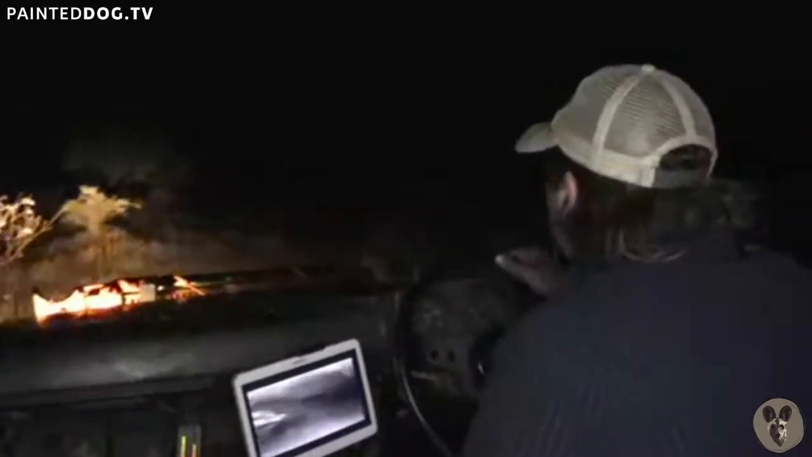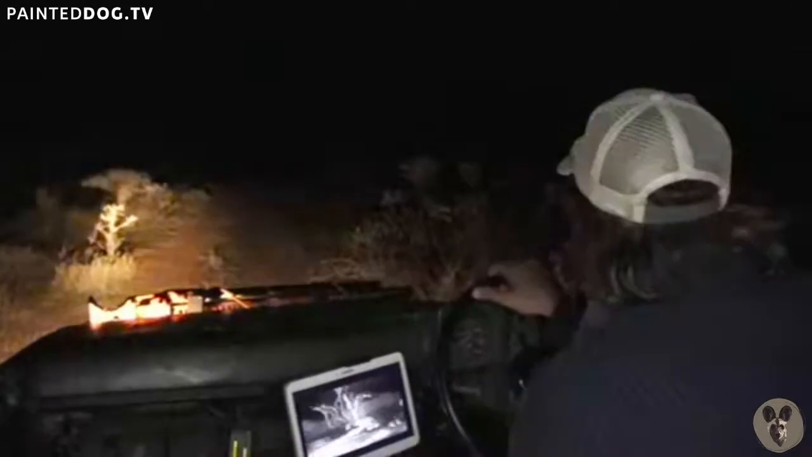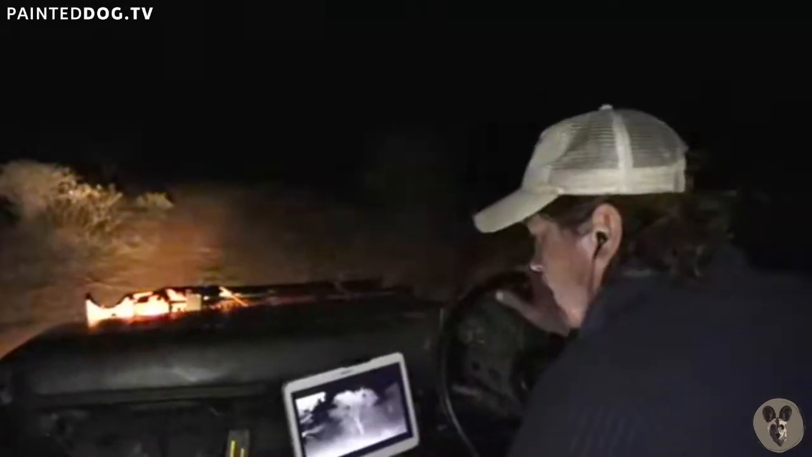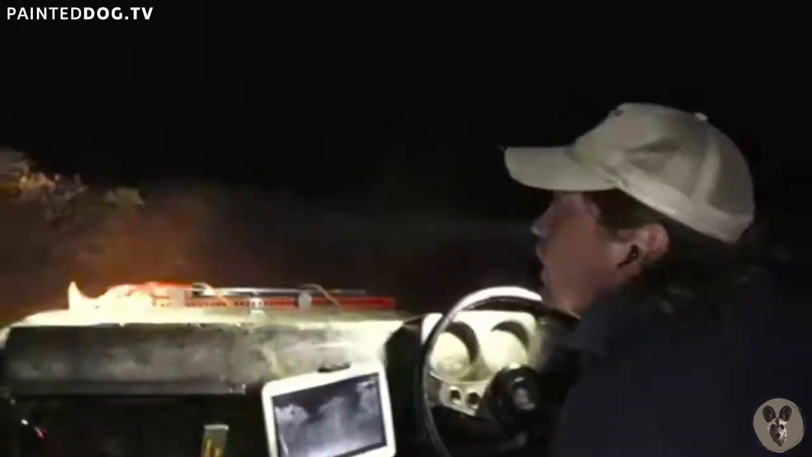Guessing the Ellies are just ahead here somewhere. Off to the left, maybe. Where was that marula tree? Now, as I said, this is probably never going to replace spotlights and that, but it will, once we know something's going on. There the Ellies, okay.